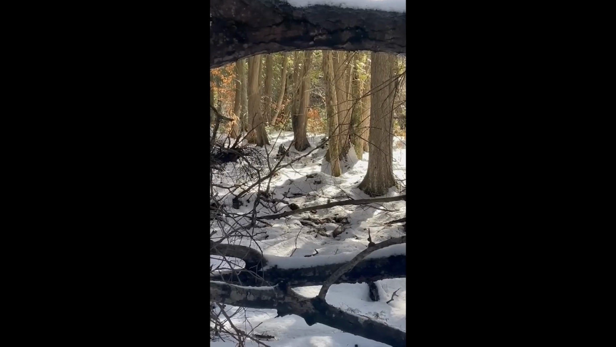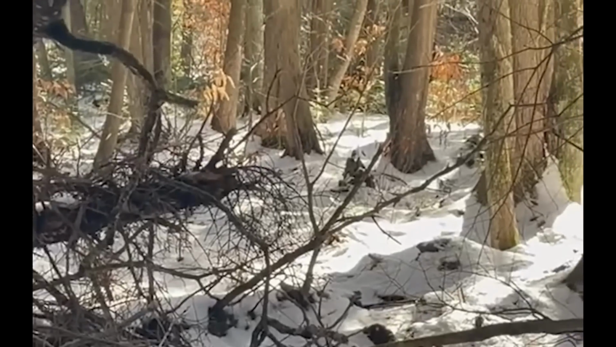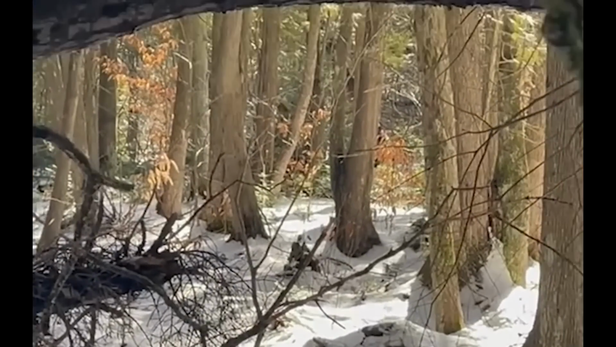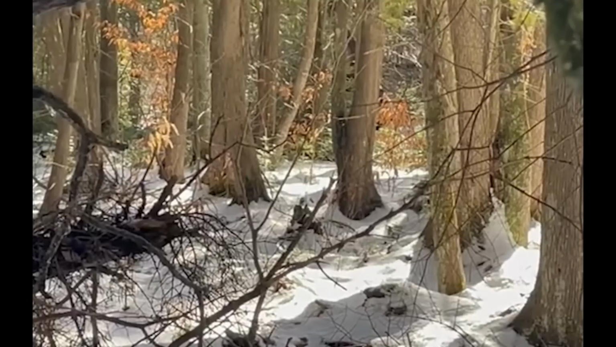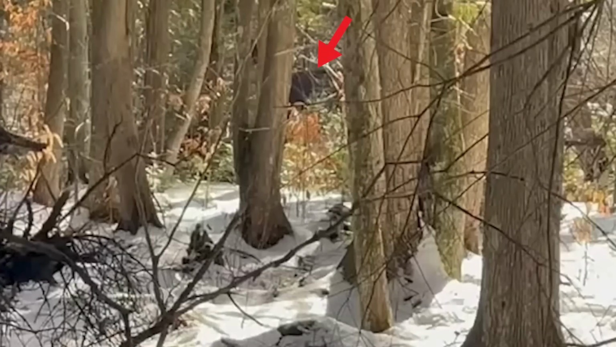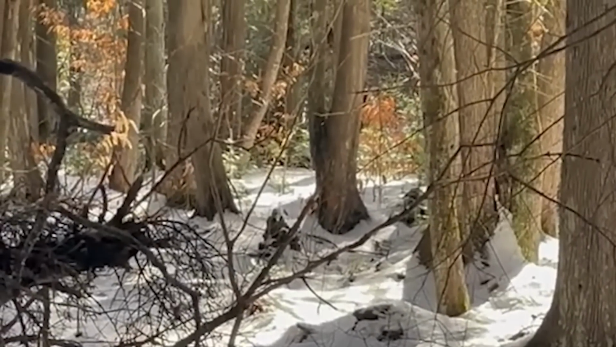"Check this out. I'm going to show you. It's right behind me." Amidst the trees, a black figure can be seen moving. We aren't able to quite make out what the creature looks like since it is covered by the trees. What I can tell from the video is that it is a tall animal and could be covered with black fur. I think maybe it is a bear.